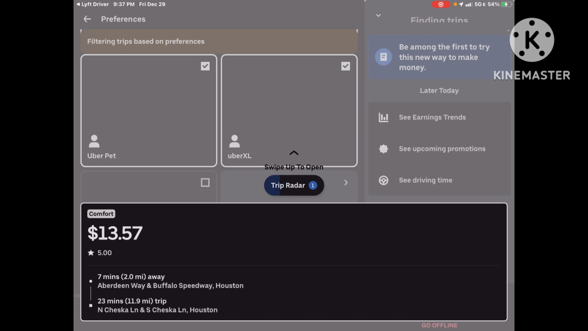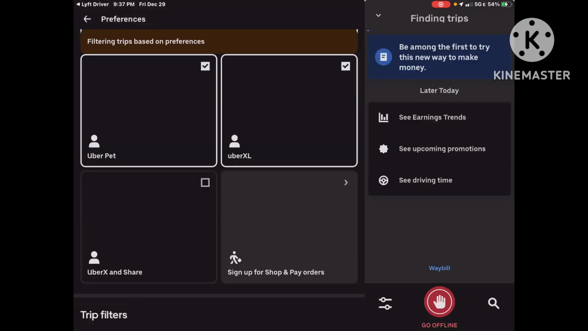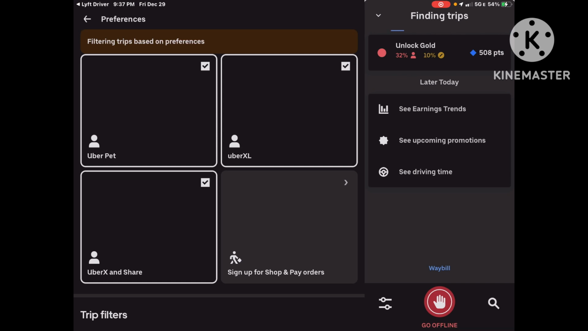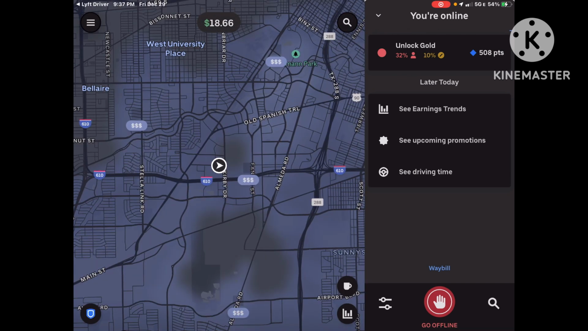Let's go ahead and do this one, man. Let's see if we can do it. Let's see if we can pick it up. Nope, someone else tagged it. Turn this one back on because I needed to come to the Uber side anyways. But anyways, I just finished dropping him off.